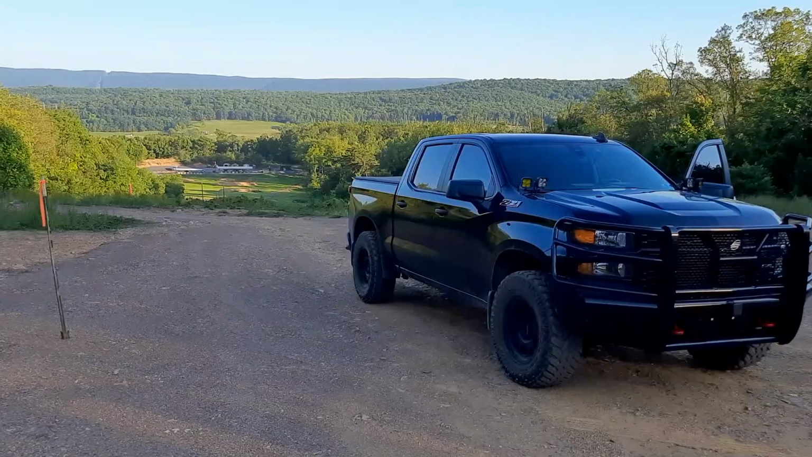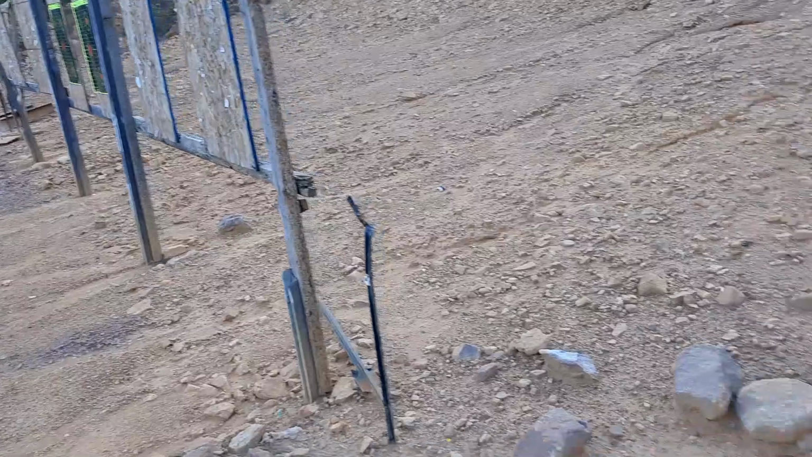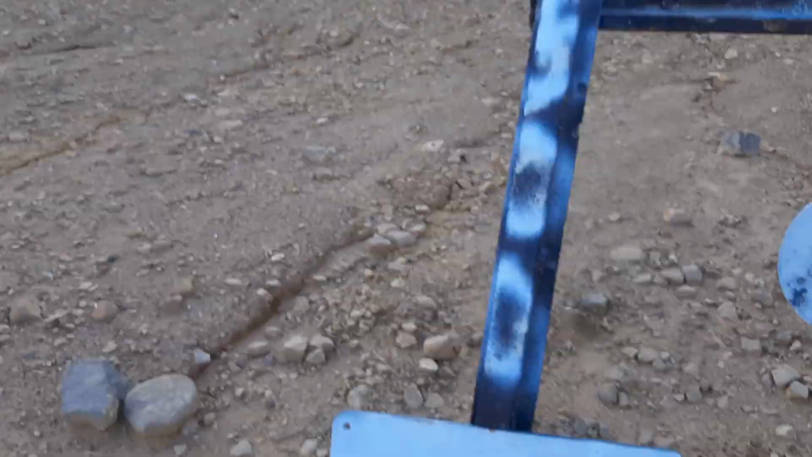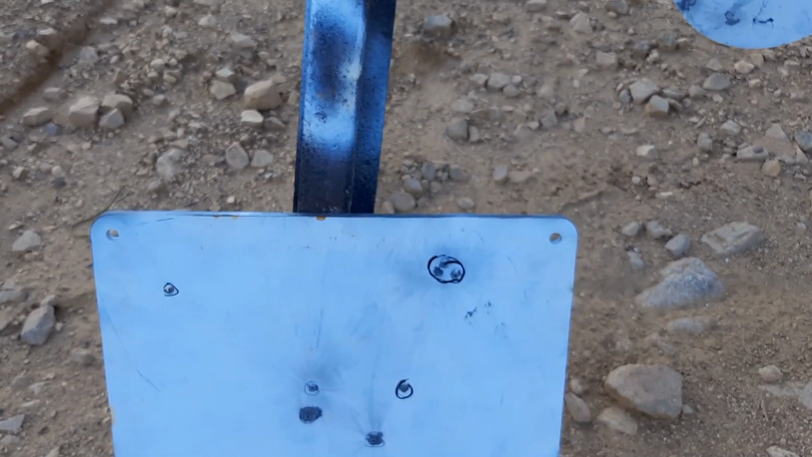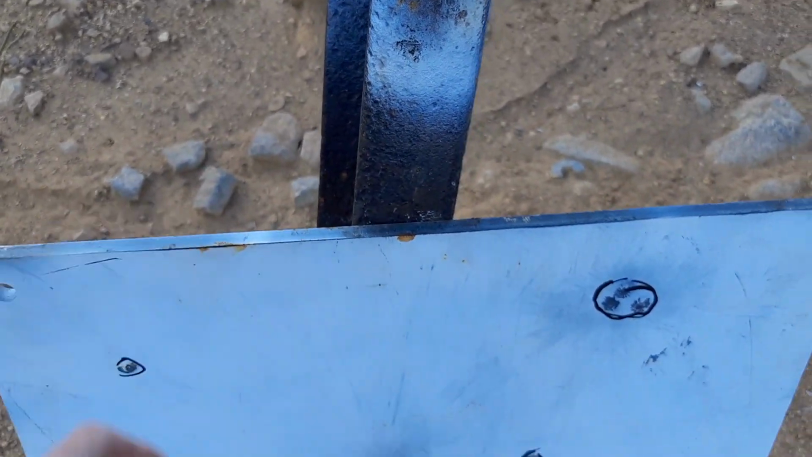All right, guys, so I did some more shooting at 500 yards. I went down like 1 MOA, and it appears that we're dead on now. Here were my 3 hits, 1, 2, and 3. I'd say that's really good for barely being able to see the steel, because the sun's going down and there's no contrast in the thermal between the steel plate and the surroundings because the steel plate is getting cool now.